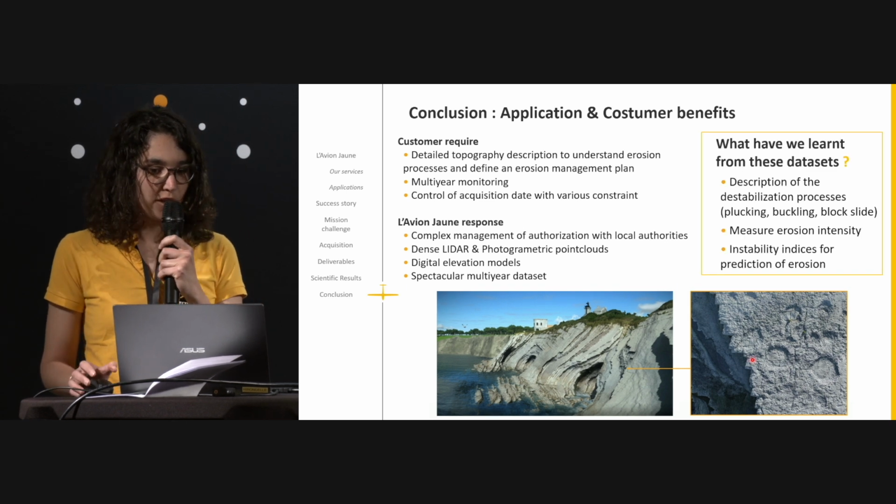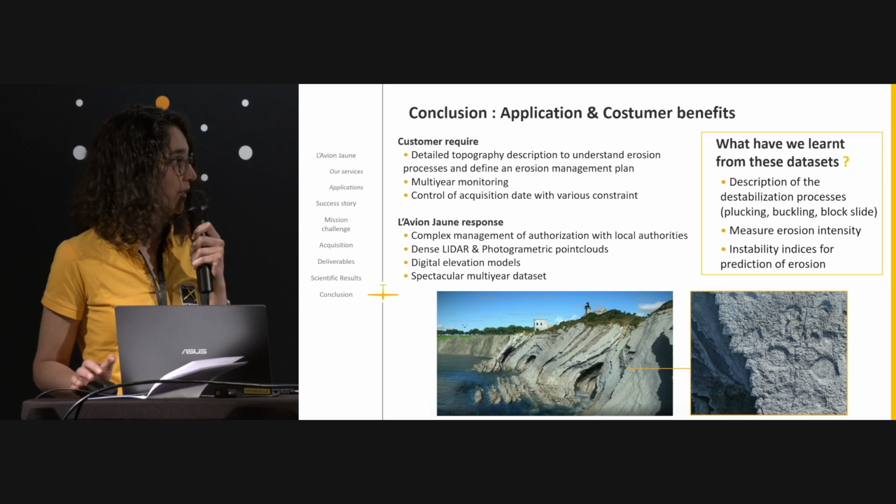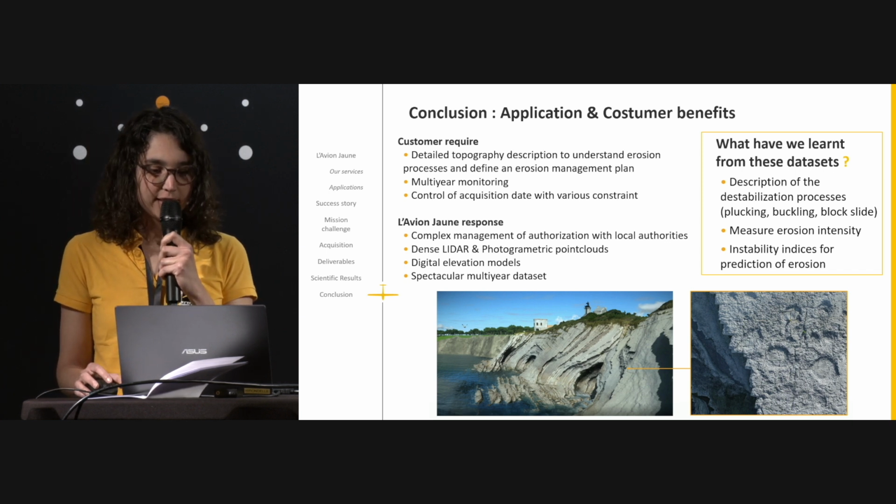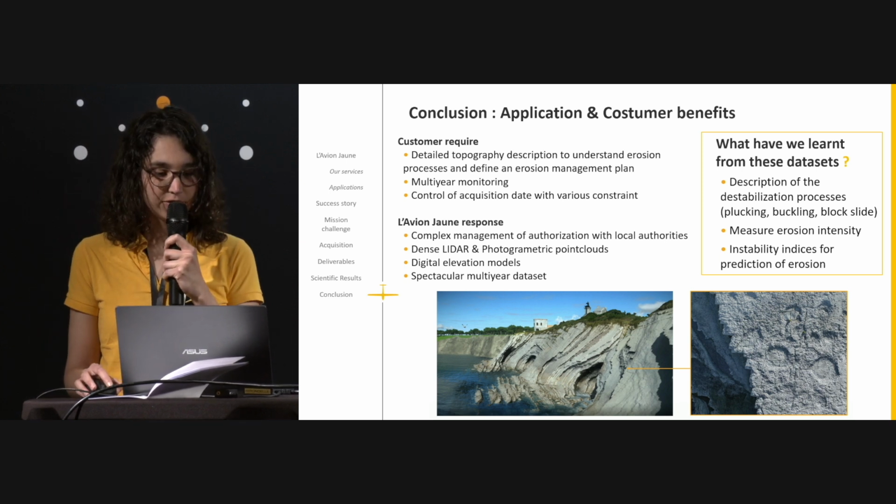And so what was learned from these datasets? They could describe the destabilization processes, plucking, buckling, block slides, measure the erosion intensity, and they could produce instability indices for the prediction of erosion.